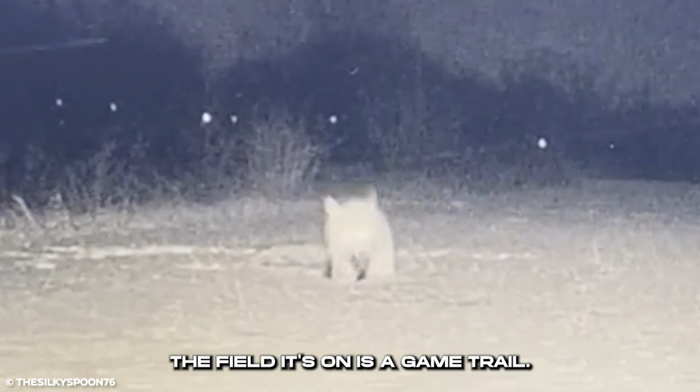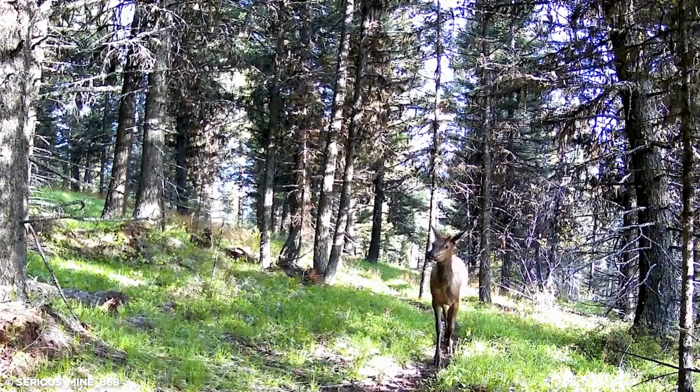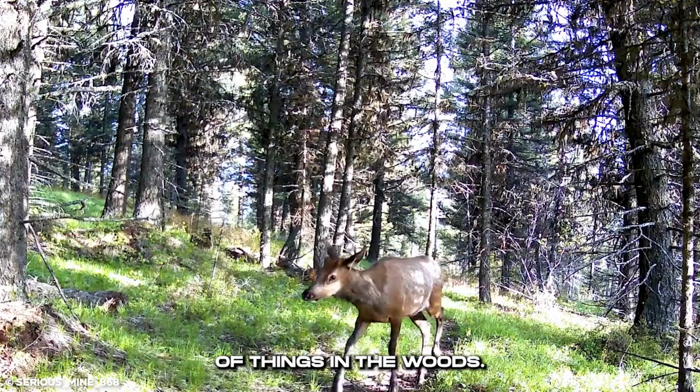Some dangerous things can happen to the fox with it out in the open, as the field it's on is a game trail. This trail cam's footage is quite different from the rest due to the unusual nature of things in the woods.